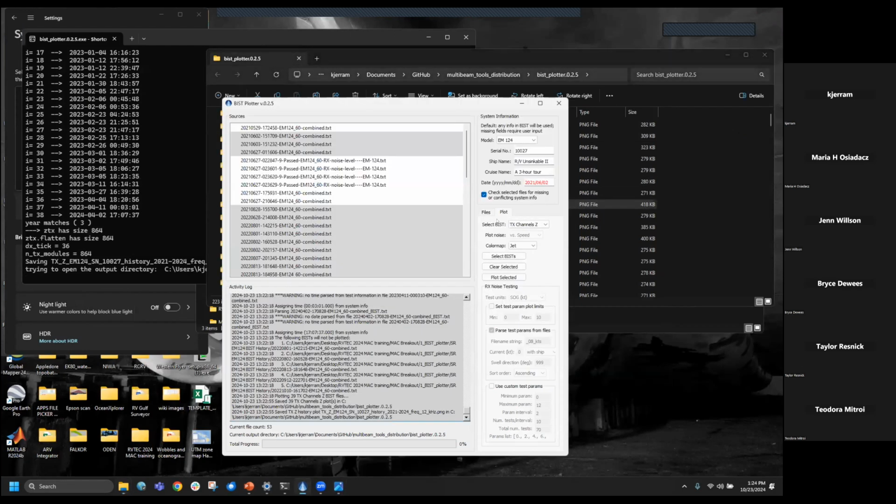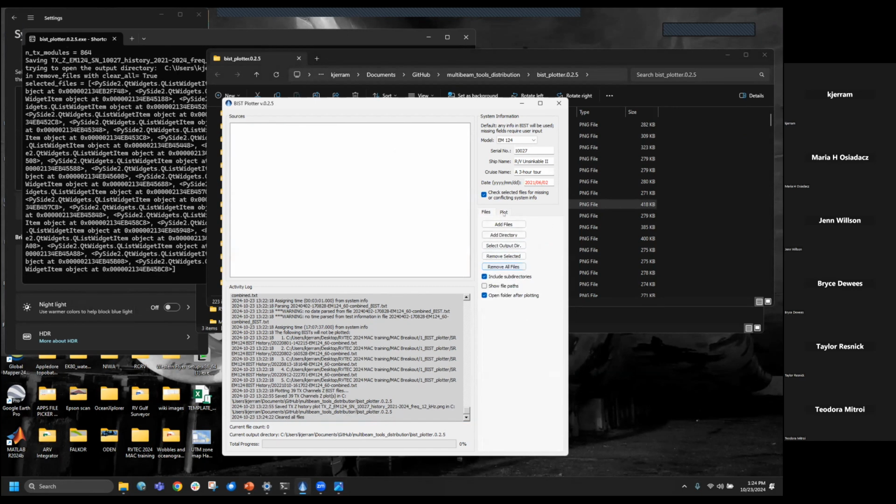Let's see about the same with RX channels. I'm not going to go through that because it's very similar, but let's say wall files. I'm going to add an RX noise test.